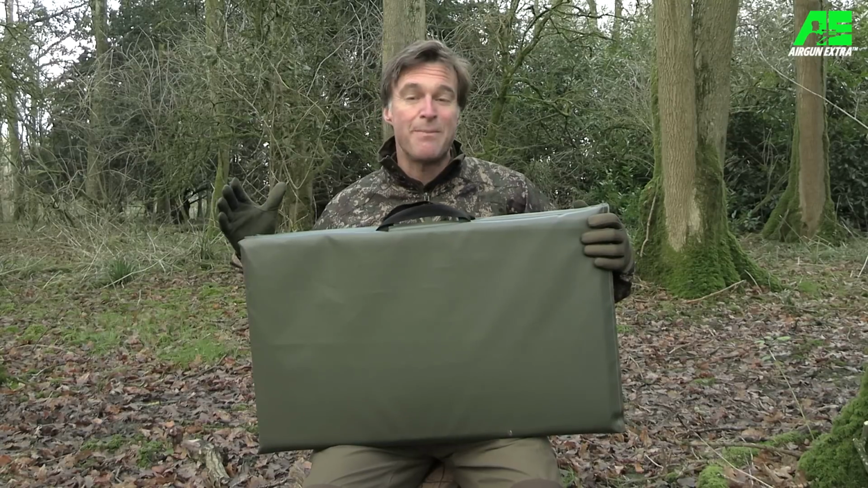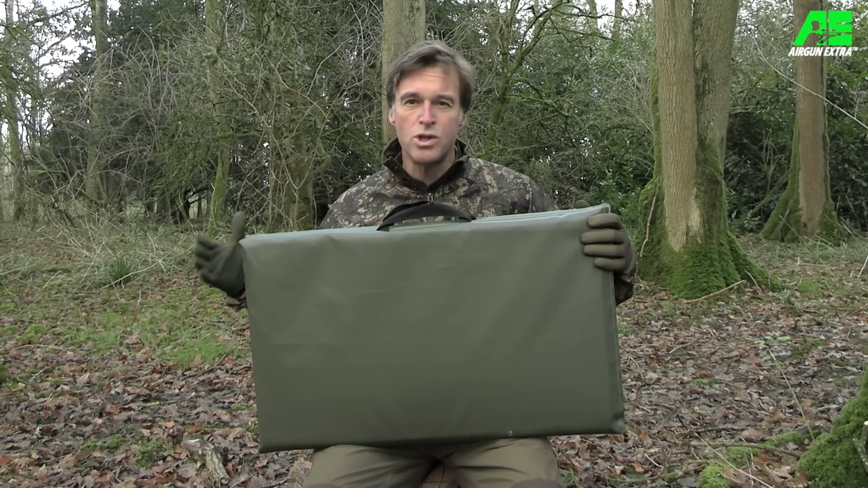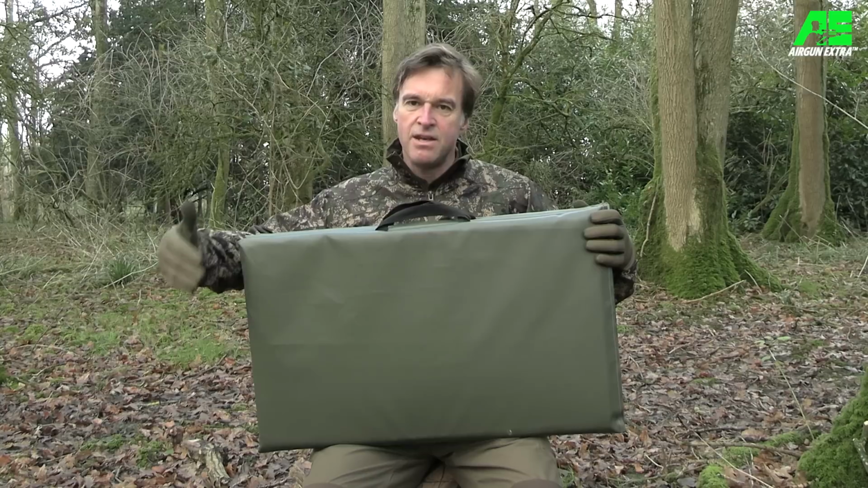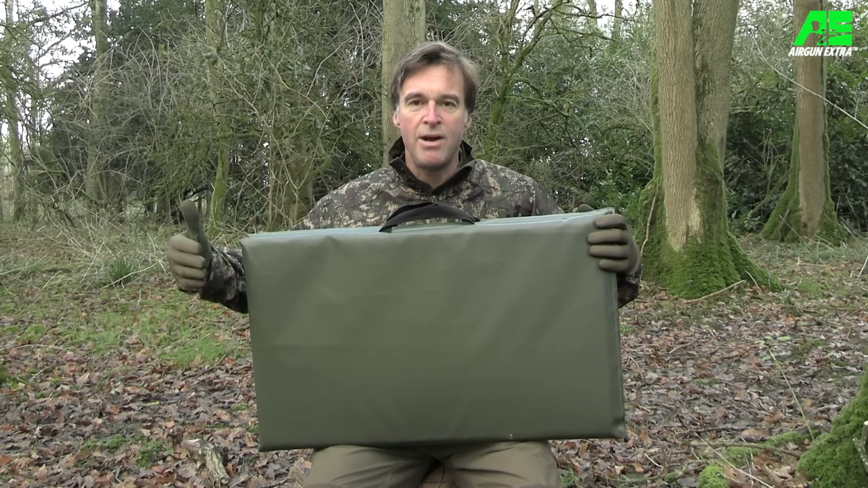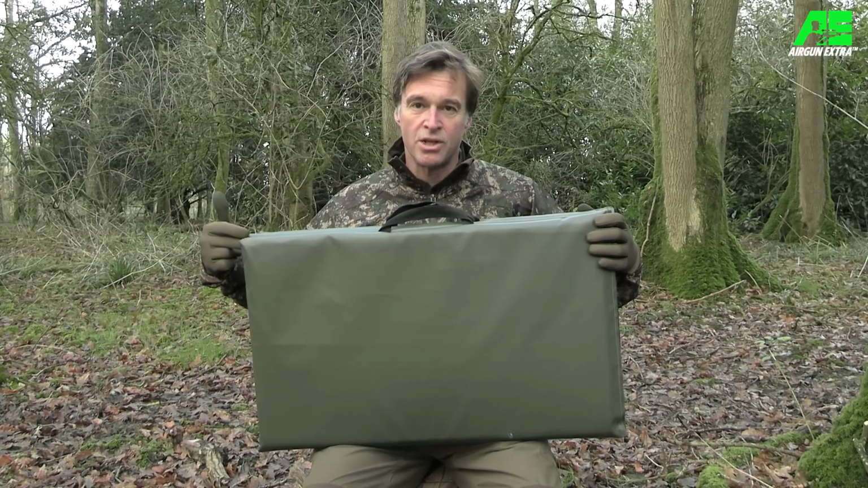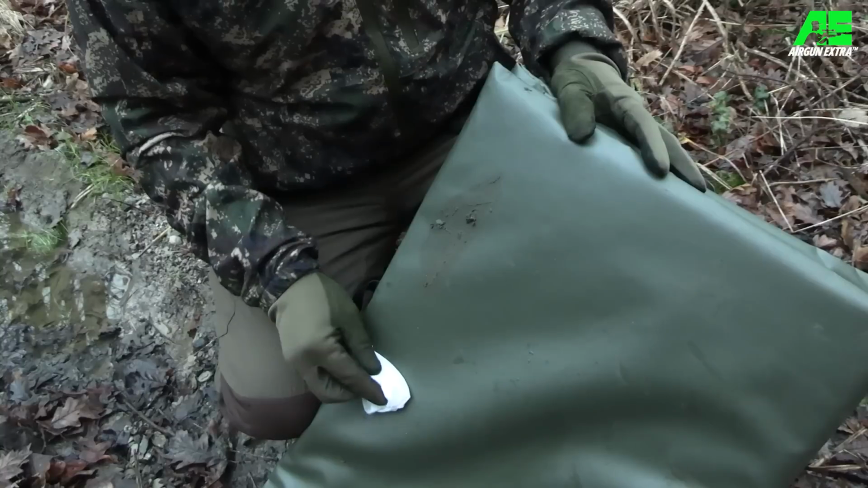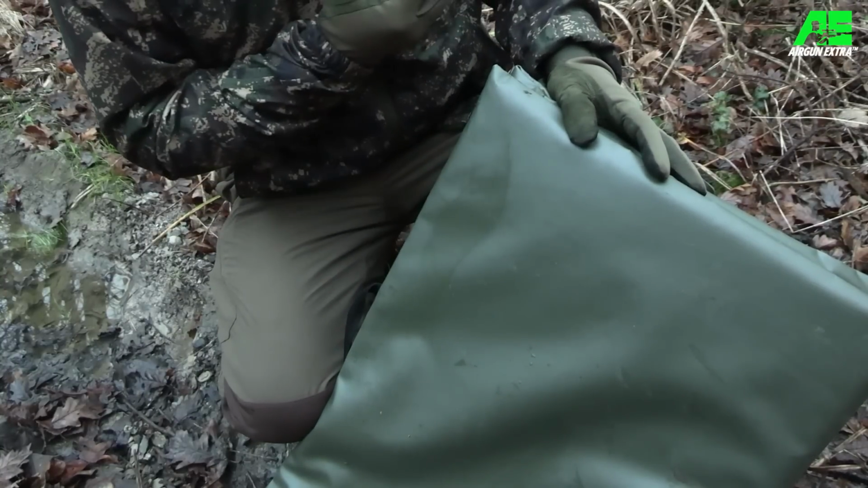The Bisley Shooting Mat is very, very tough. It's made from a strong, waterproof material and should give years of good service. What's really clever about it is the way that it folds up means that the side that's in contact with the ground, and that's the side that gets wet and gets muddy, never comes into contact with the side that you want to keep clean because you have to lie on it when you're shooting. It's also very easy to keep that underside clean with little more than a quick wipe down.